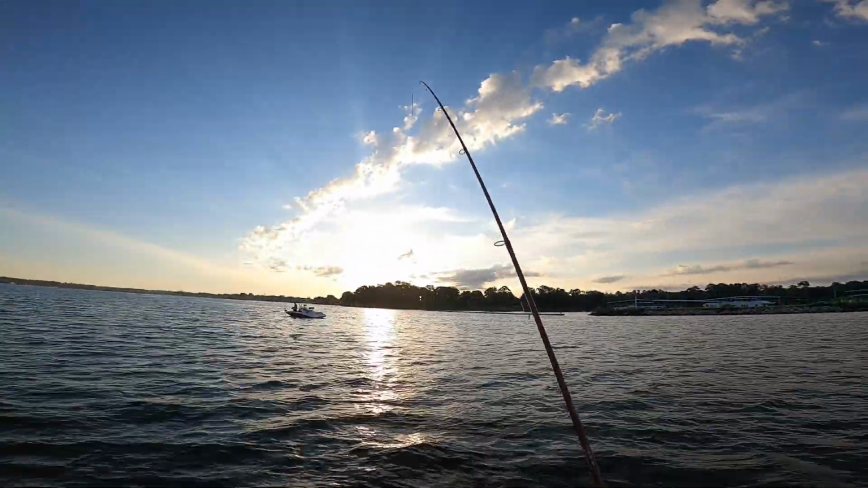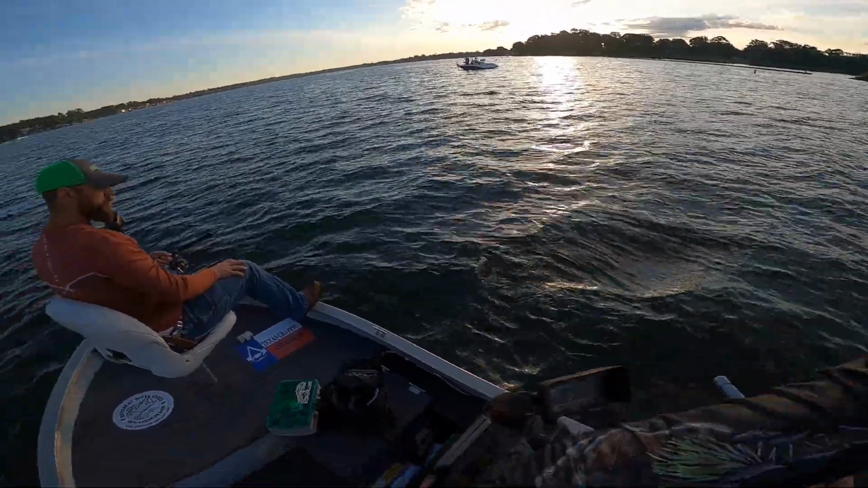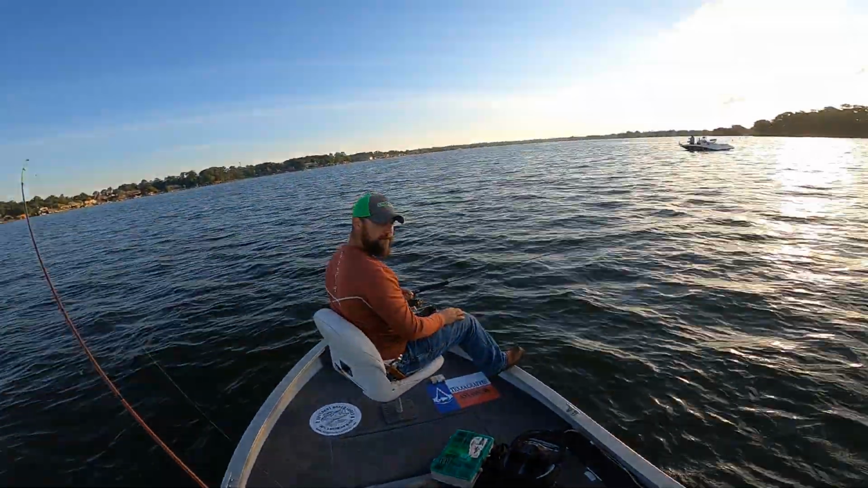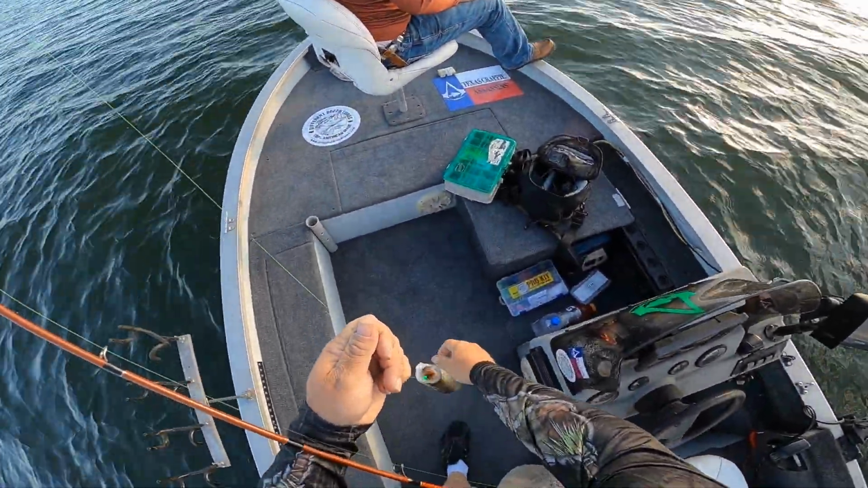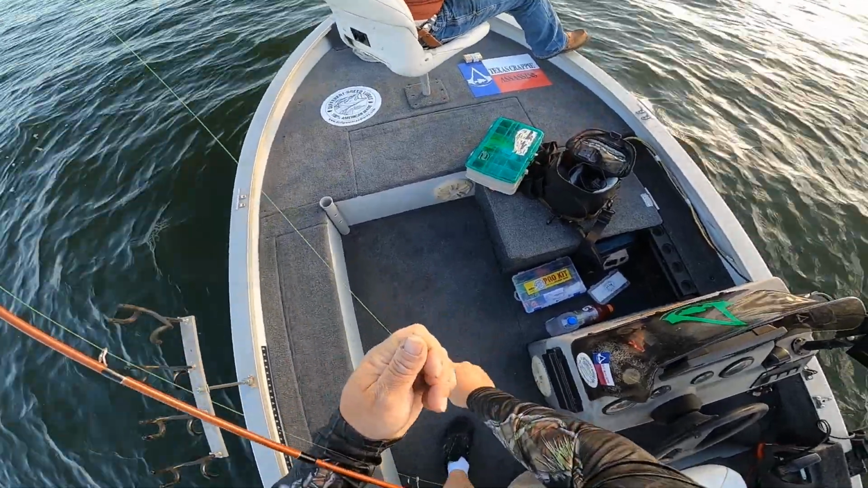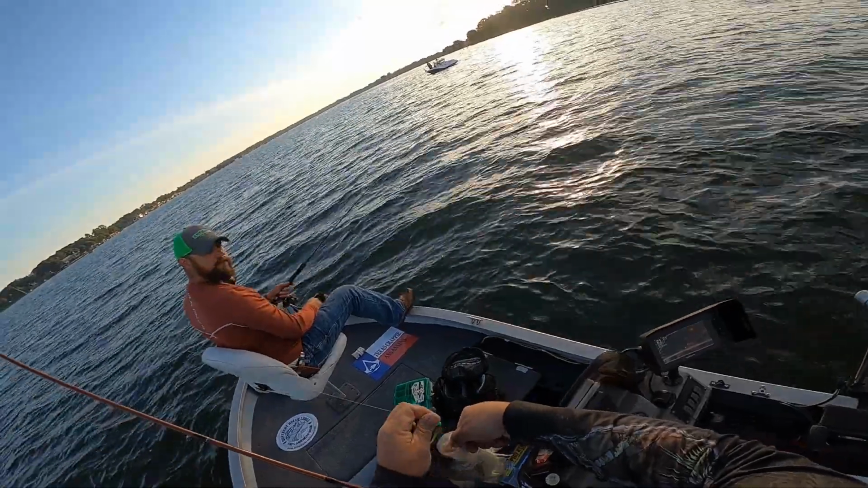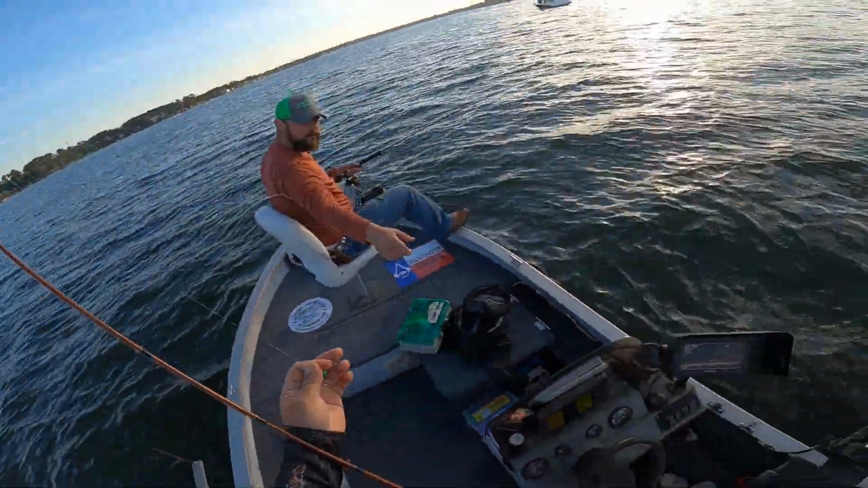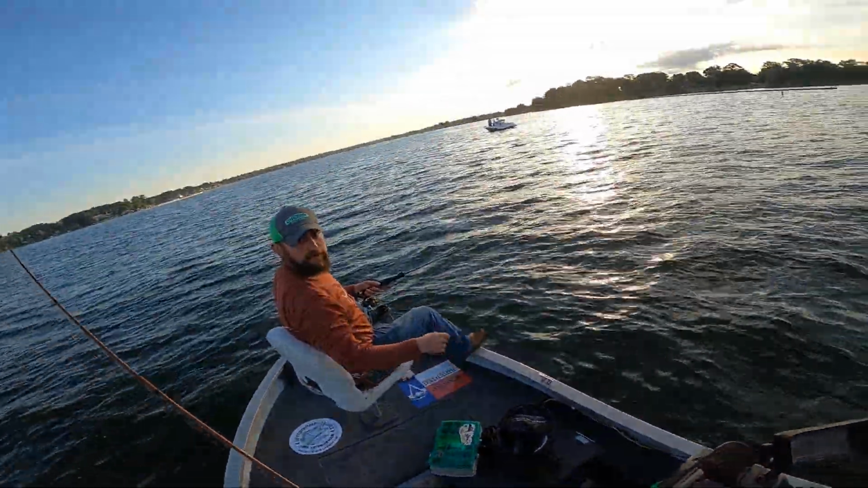There we go. Small one. Oh, ain't too bad. New rod, a little different feel. Yeah, it's a good one. Heck yeah. Look on this side of his back. Looks like something tried getting him. Yeah, he's got a little indent there.